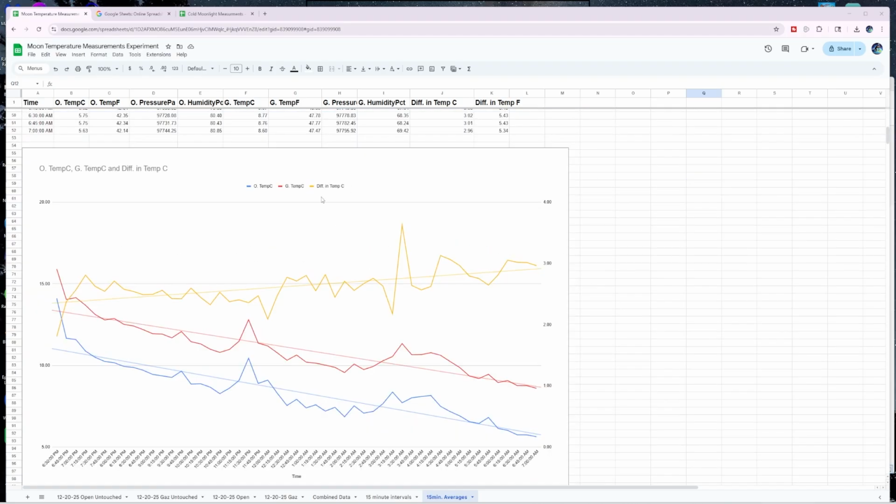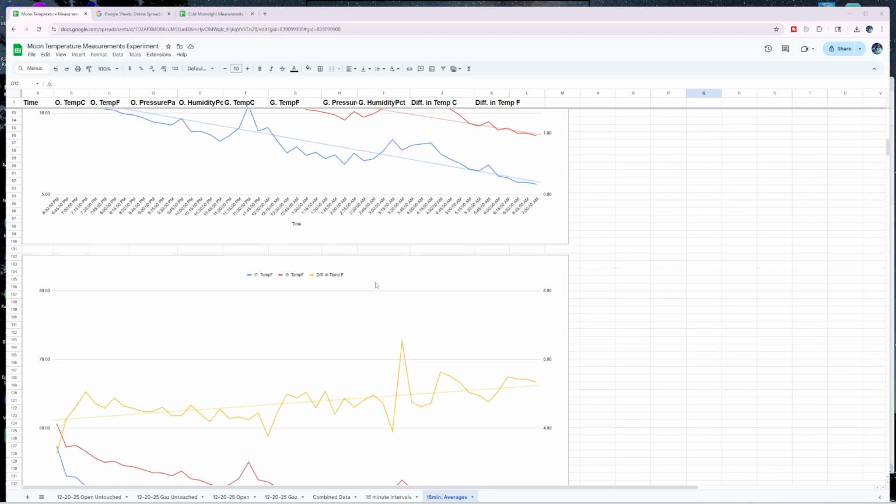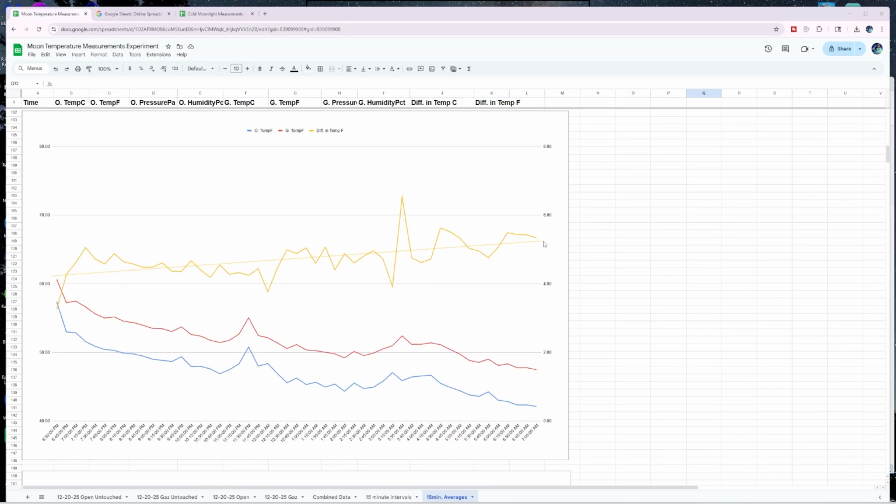So here's the graph in Celsius. You can see as time went on, the difference between the two steadily climbed. Well, it bounced, but the trend line goes up. So the difference between the two in terms of temperature climbed. That's Celsius. This is Fahrenheit. By early morning, the gazebo location was over 5 degrees warmer than the open air. And this happened without any moonlight present at all. So whatever people are measuring during a full moon can't be caused by the moon itself.